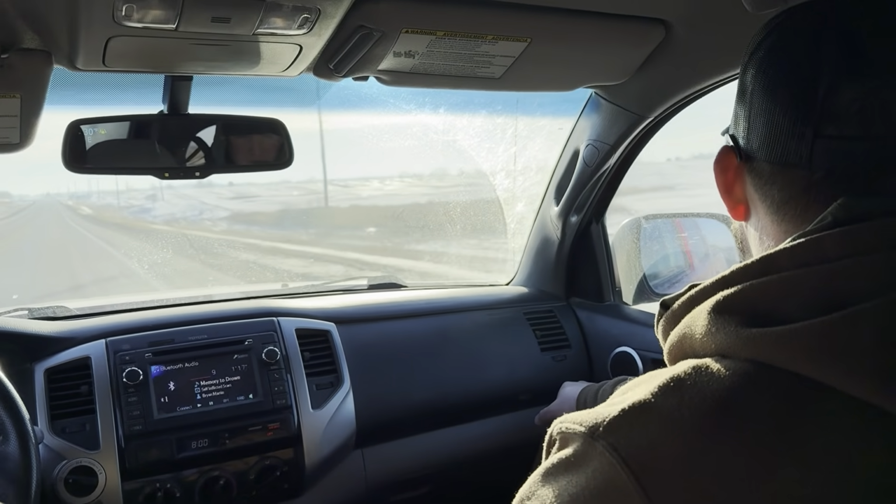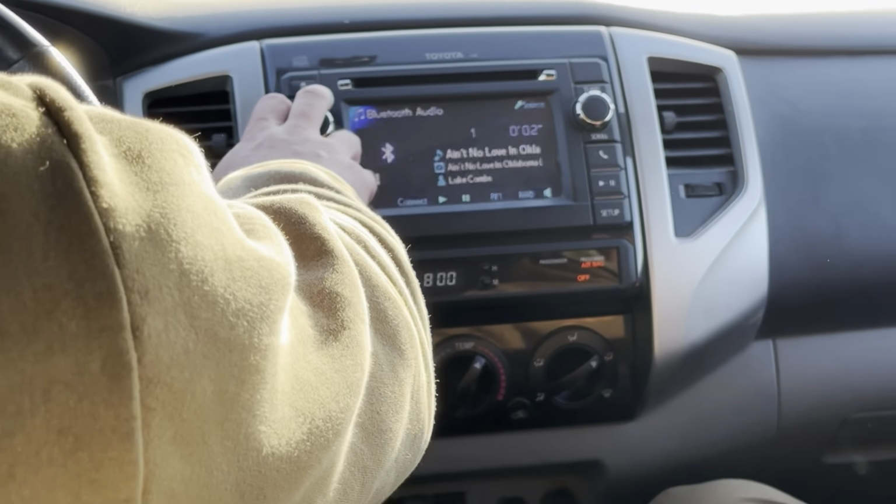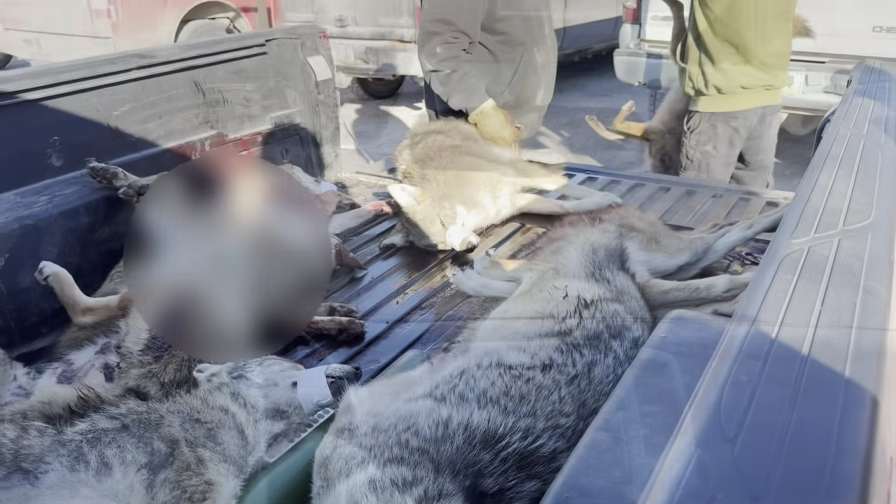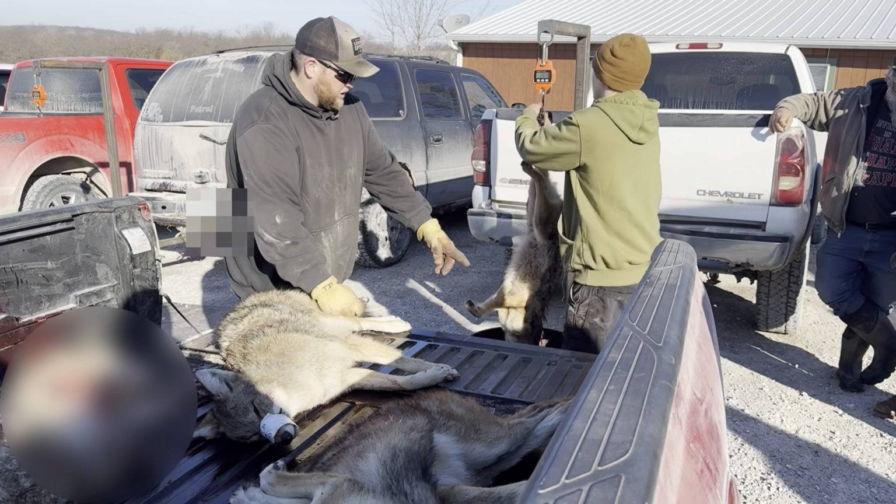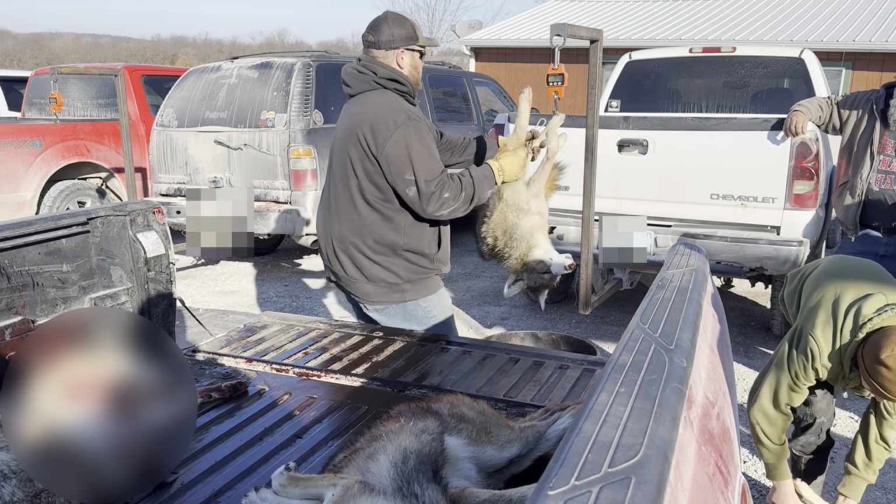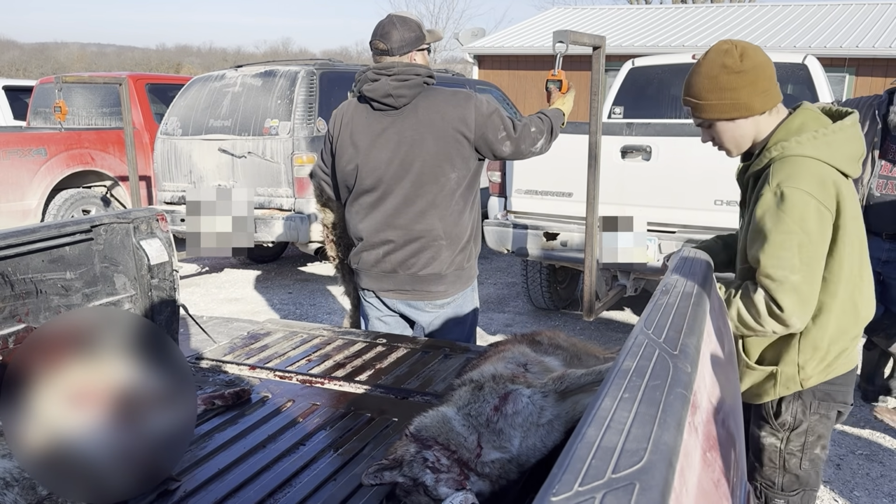So after killing that late coyote, we have to get on the road. We've got an hour drive to our check-in. We'll make a quick pit stop for some energy drinks and some food at Casey's, and we get there about 8:35 or so and start checking in our coyotes. And this is a coyote-only tournament, so the cat doesn't really do us any good, but at the same time, we weren't going to pass up an opportunity at a cat earlier in the night.